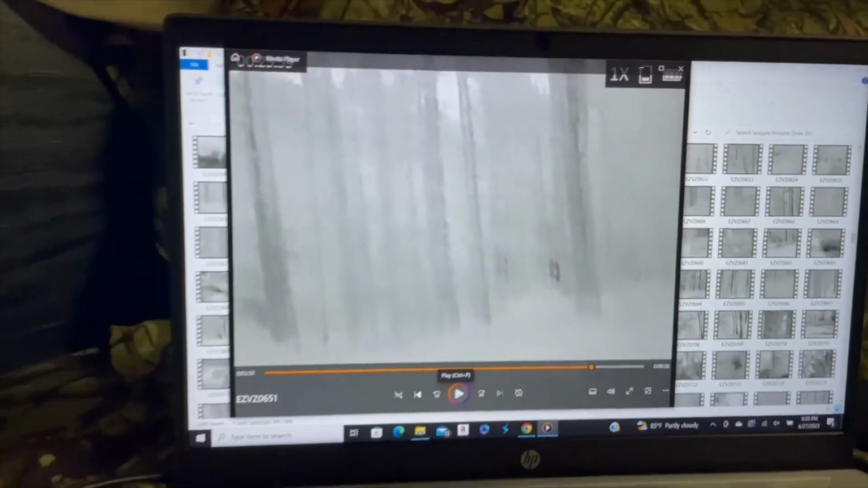I keep saying they can hide in the foliage and the greenery and camouflage themselves, but they can't hide from the thermal camera because they're giving off heat. Alright, so there's a lot more coming.